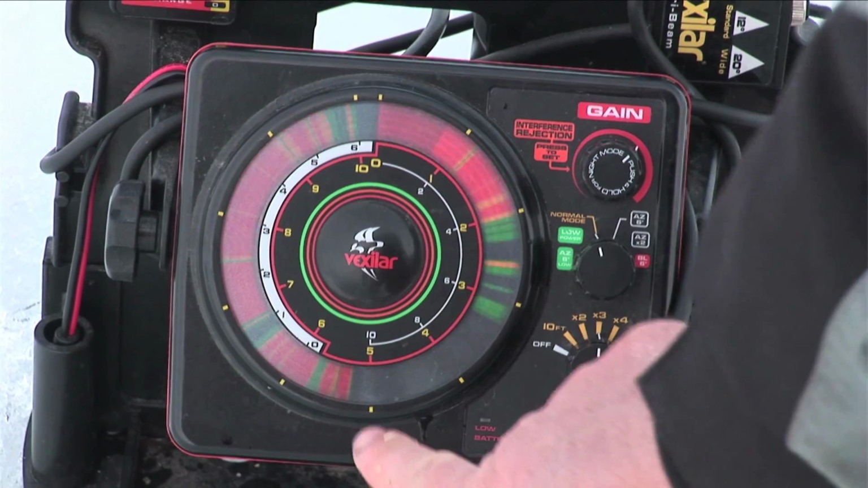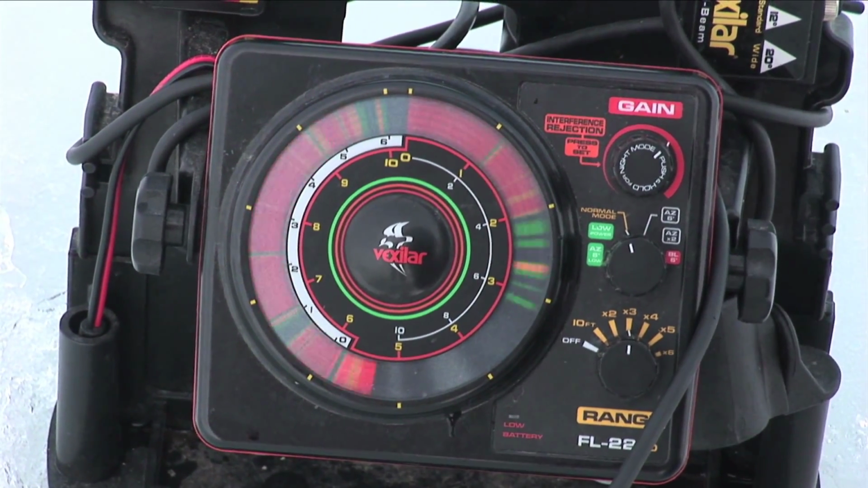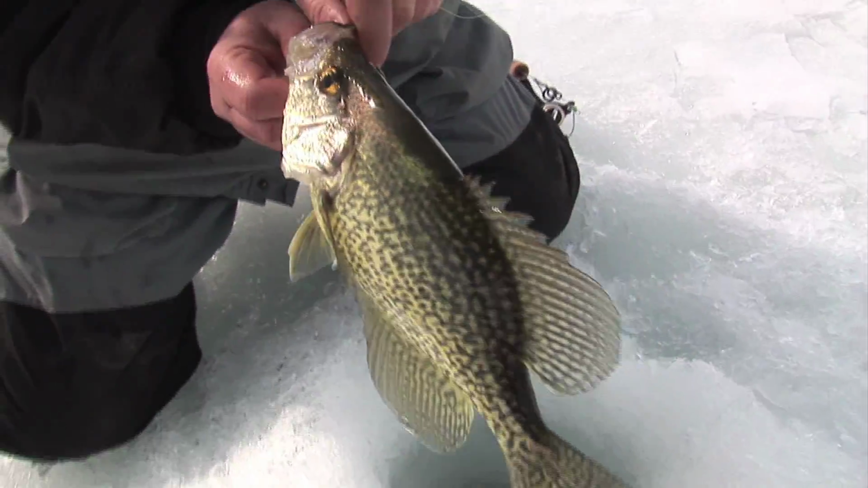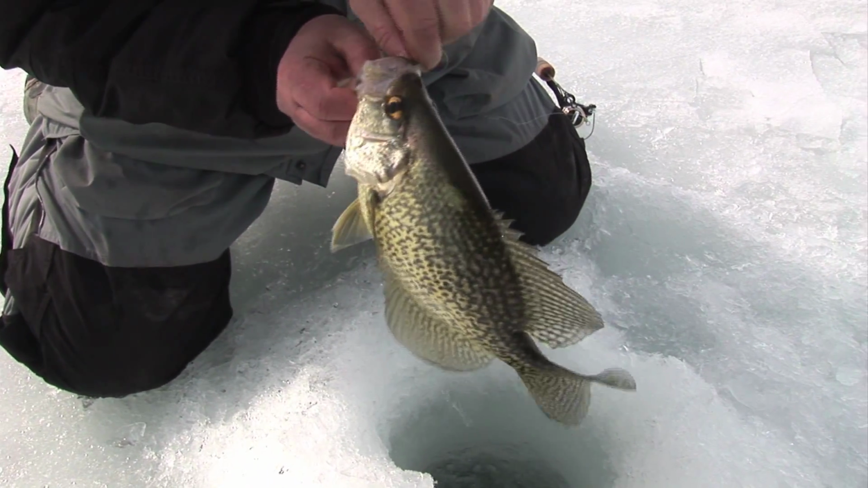So if we're picking up little perch, we've been getting up and moving and just dropping the transducer, and there's fish down there. It's just a matter of trying to get to the bigger ones below. Oh, there we go. Look at that. That's what we're looking for right there. Look at, big old mouth on them. They just pop them spoons in deep.